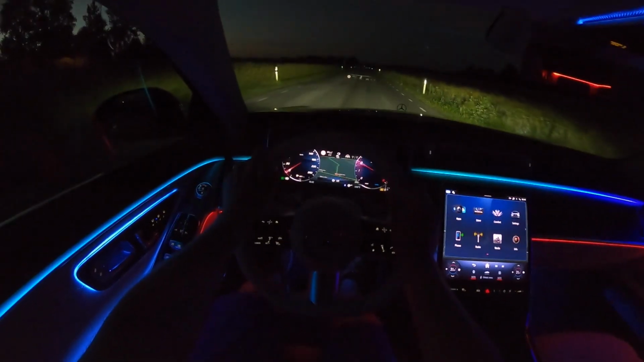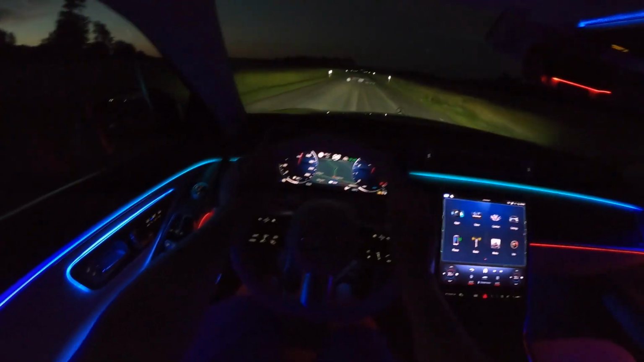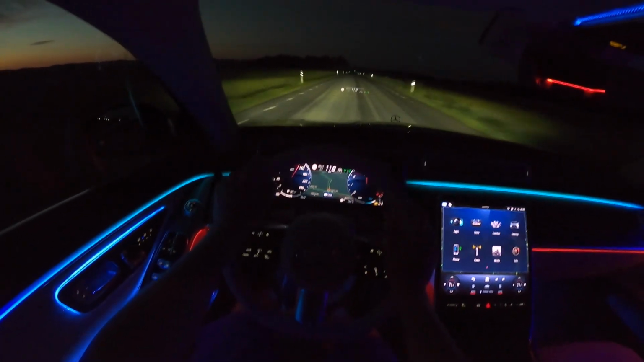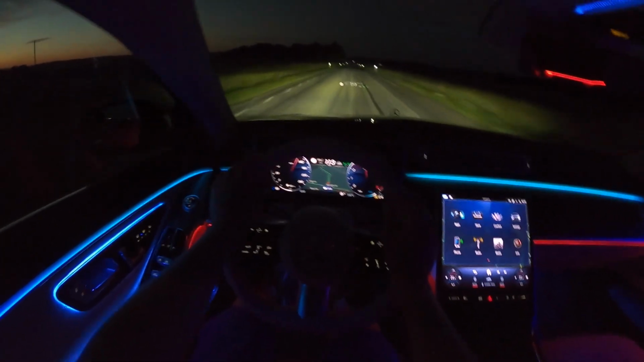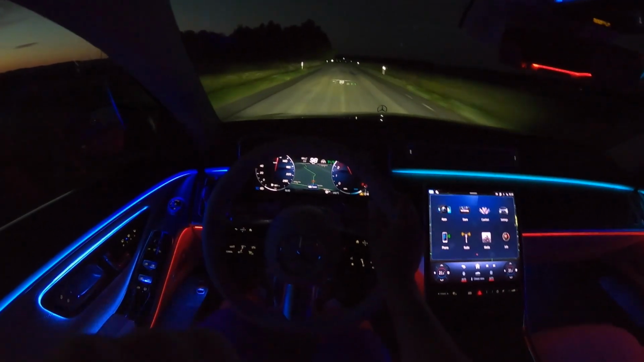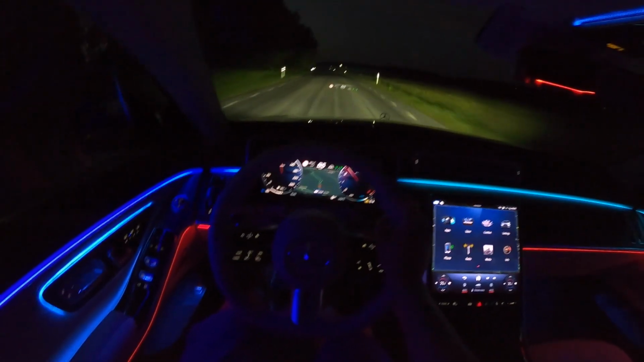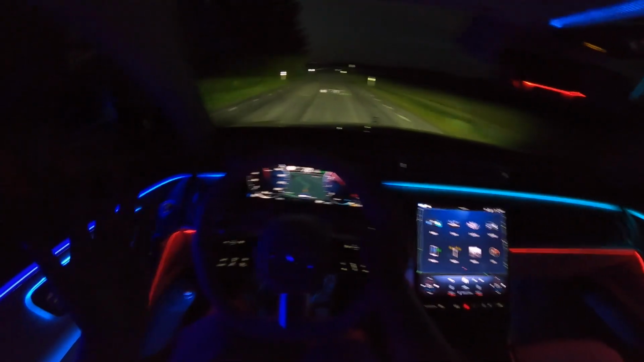Hit it. Strong pull. And just when you realize you hit 100 kilometers an hour, you can see 110 already.